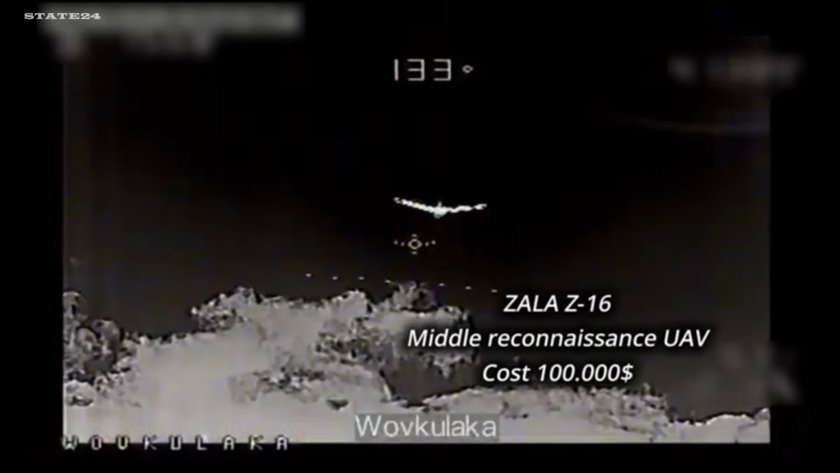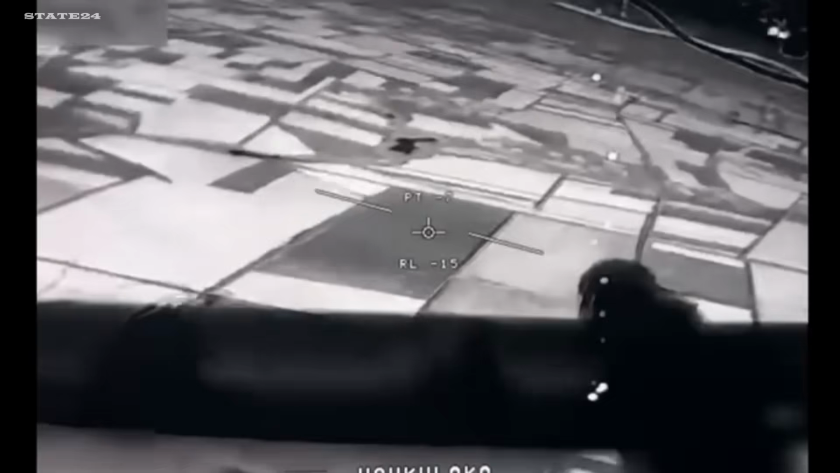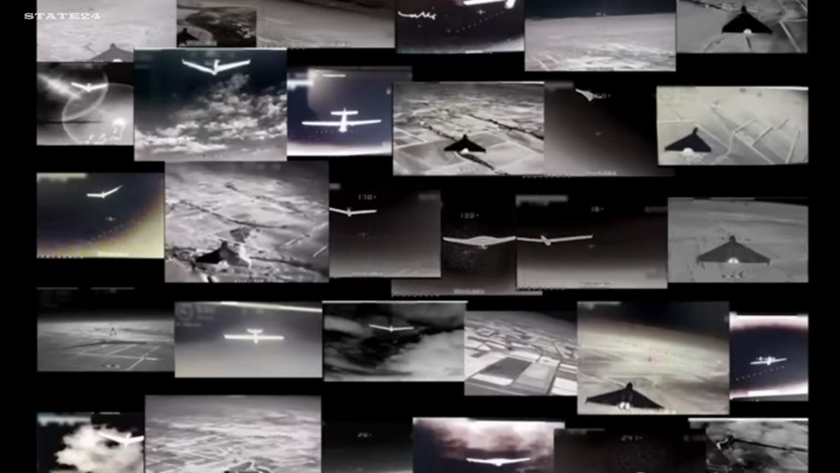Every intercept here isn't just a drone stopped. It's a strike that never happens and a significant cost Russia has to absorb and replace.